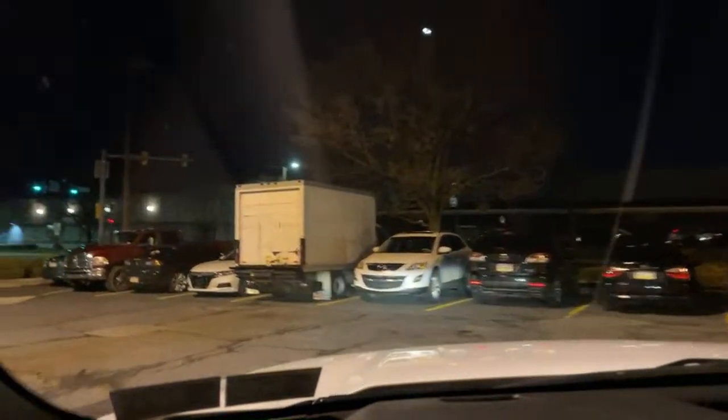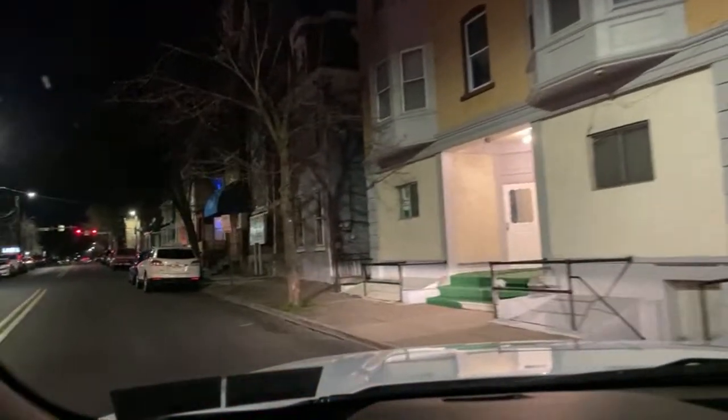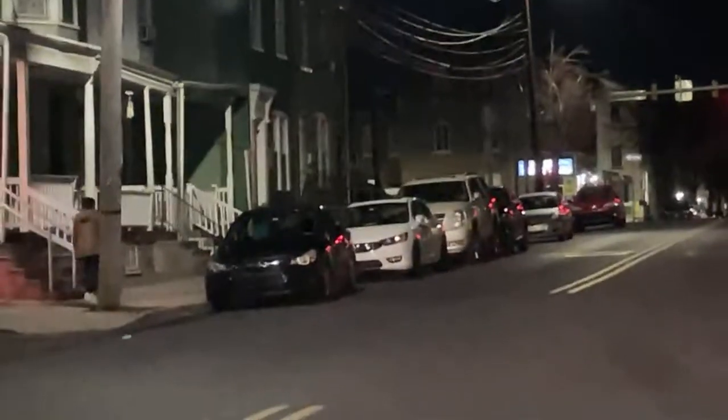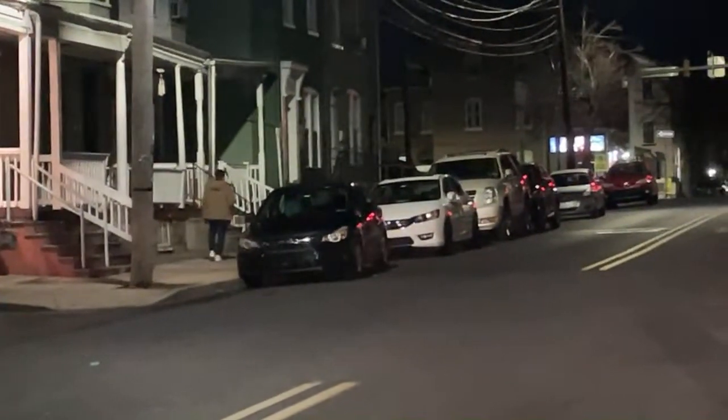Oh, we gotta look at this guy. He's not gonna make it, guys. Oh, he's gonna stumble up 2nd Street now. We're gonna watch, because when he face plants himself right into the freaking macadam, we're gonna get it on video. All right, there he is. Look, look, look. The sights and sounds of Allentown. There you go, guys.